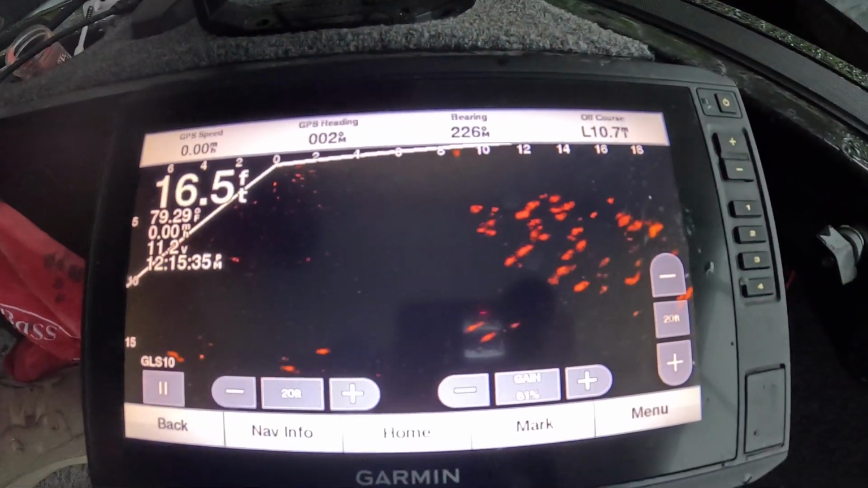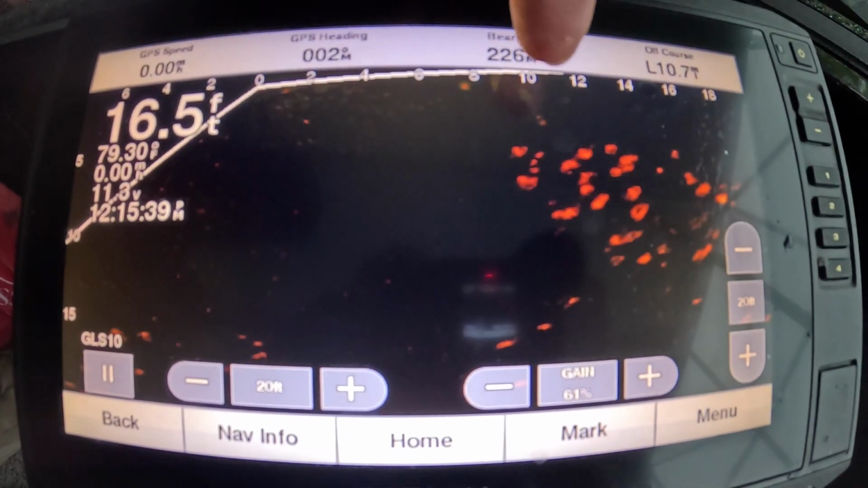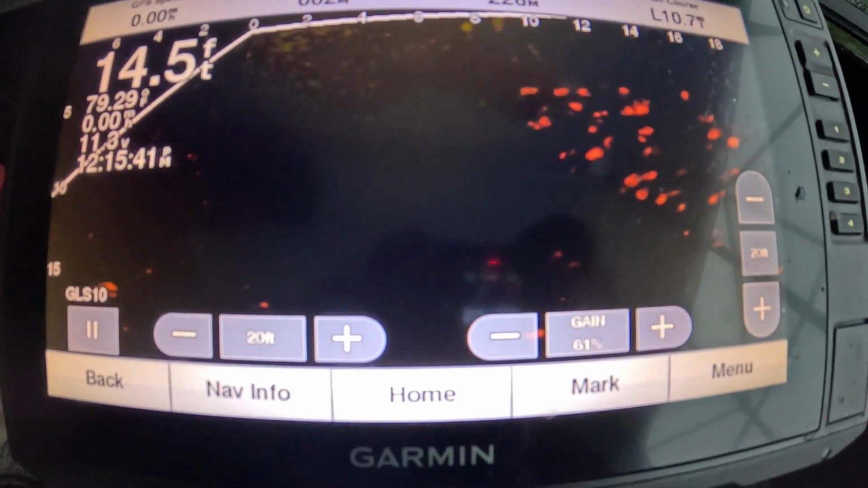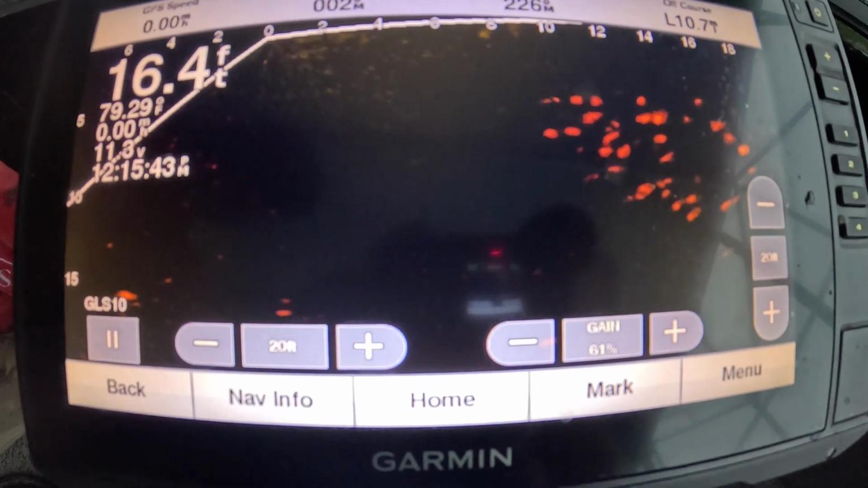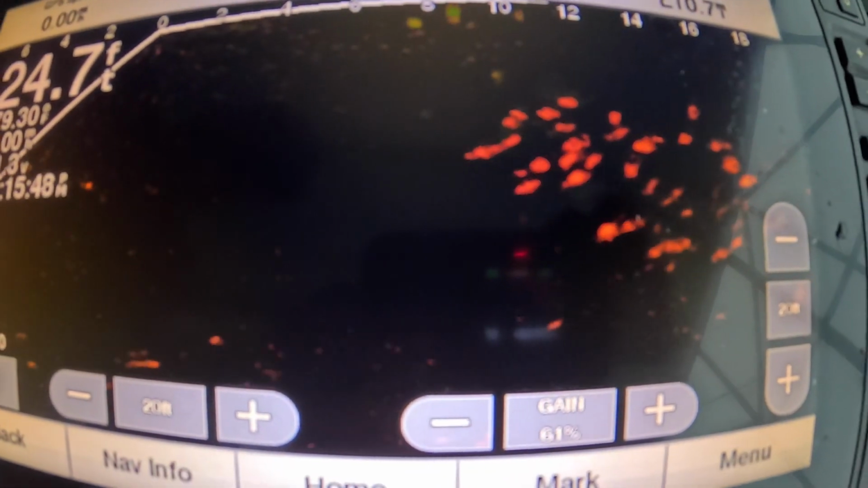So there we go. Going back down there, you'll see it drop down and then just kind of take off towards that pile because that's the way the water's running, right? And you'll see a few of them on the way down. They get kind of interested. So I like to bring it back up through that pile and slowly raise it up, see if I can get one to come out.